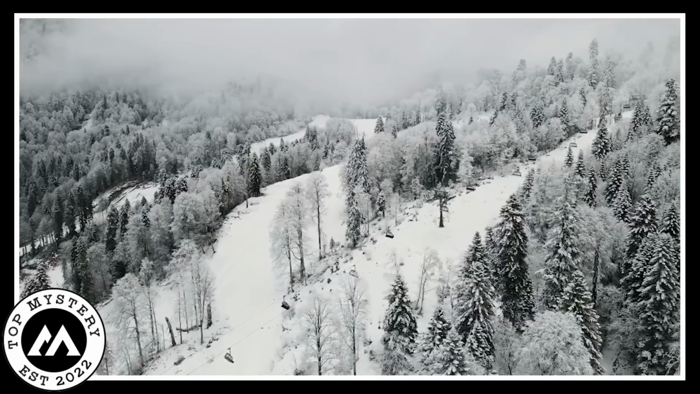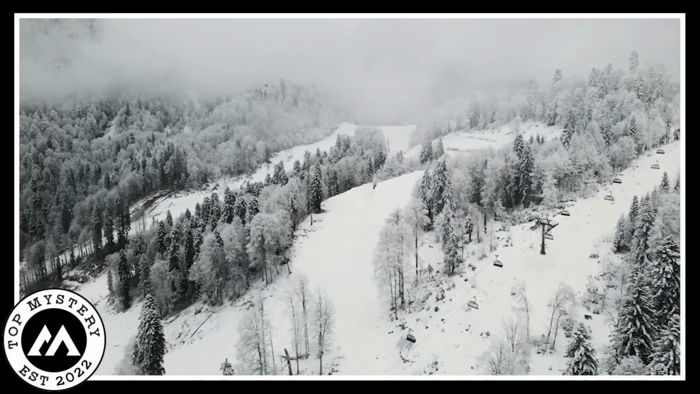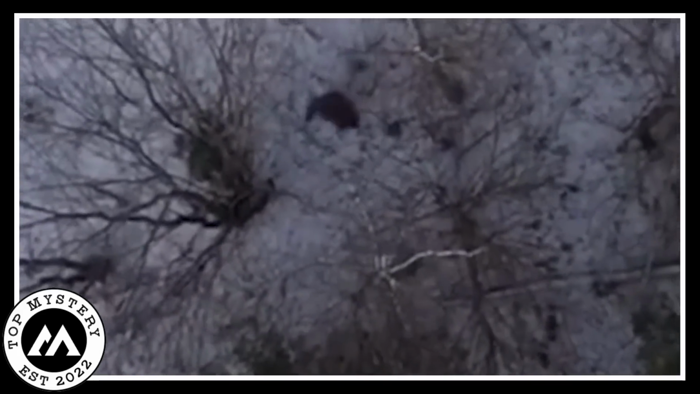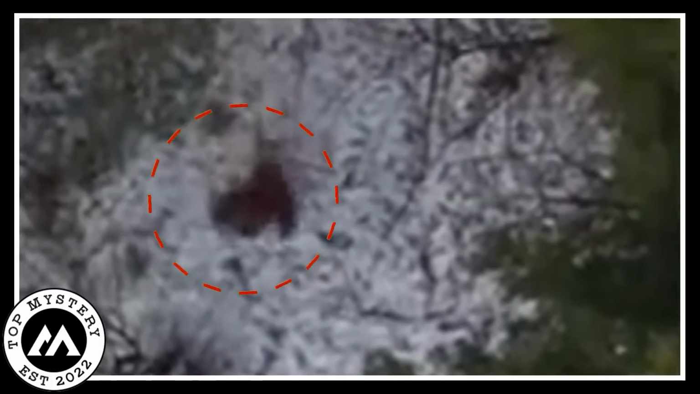Sasquatch drone footage. In a really cold forest, a drone found something super mysterious that amazed everyone who saw it. Flying through the icy trees, the camera showed us a fantastic discovery. The hidden Sasquatch. Moving through the frosty air, the drone's camera caught a look of the big, majestic creature hiding